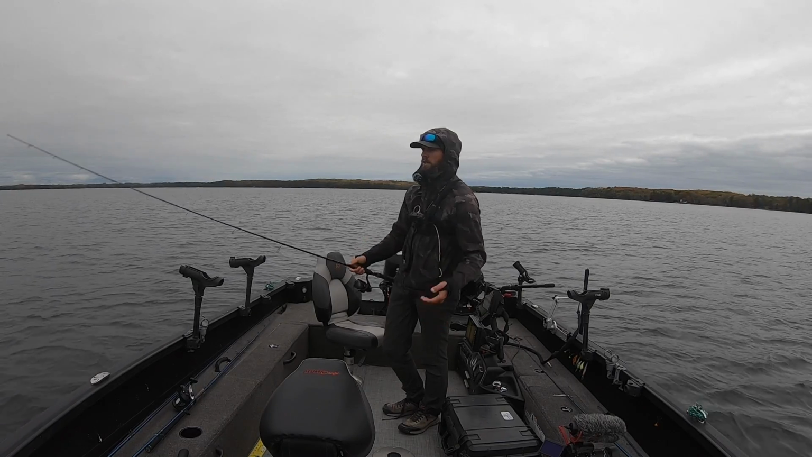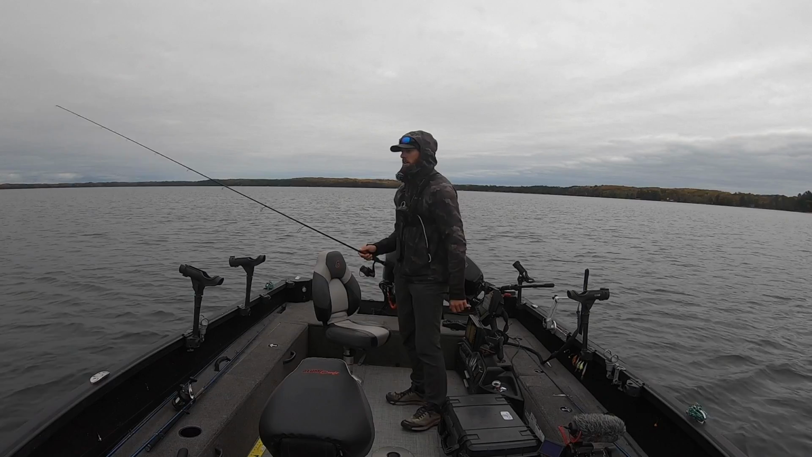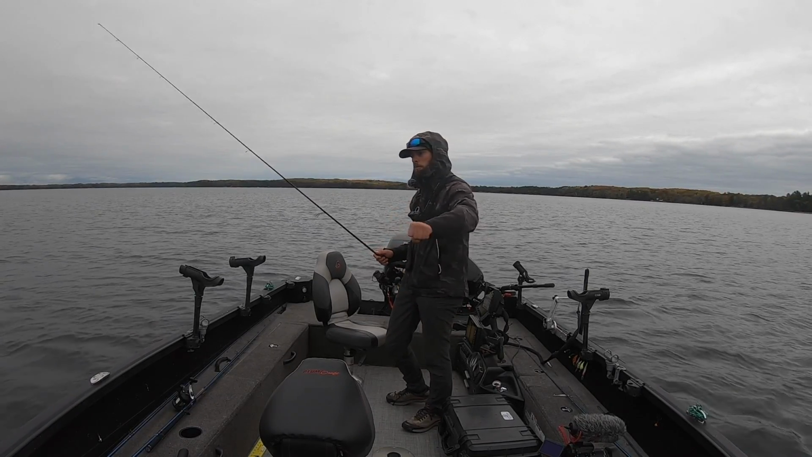And some days, if we had clouds and overcast, you'd pop that jig up once, boom, you get the big bite and fish on. Other days you'd sit here and just twitch it around that area, and eventually they just pick it up and run away with it.